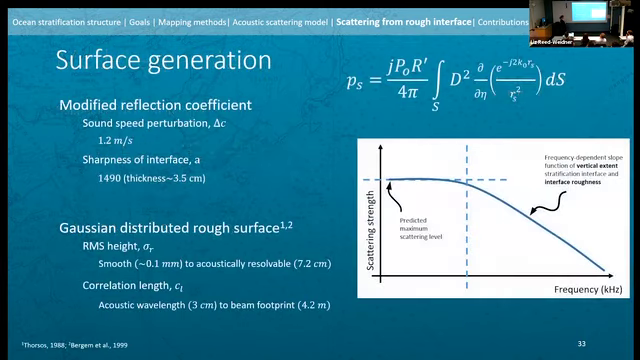So surface generation. We defined R prime using a sound speed perturbation of 1.2 meters per second. So as a reminder, that's going to just shift this up and down, right? We define the sharpness of the interface A as 1,490. That defines this slope and is equivalent to a thickness, the vertical extent of an interface, of about 3.5 centimeters.